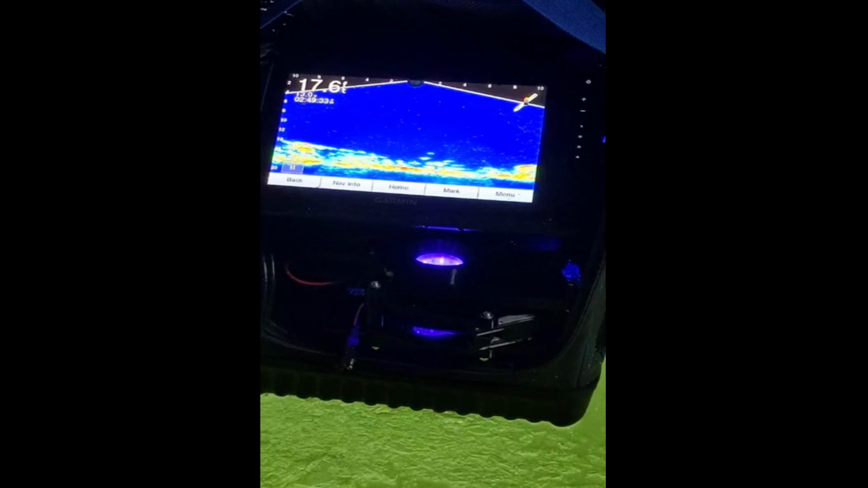So if anybody doesn't have one of these Eagle Claw cases, there it is, the rod case, man, they are nice. They're very nice. I had a $150 Ice Fishing Innovations case, and I just sold it because I hated it, and bought a $30 Eagle Claw case, and it's better. For sure. Way better.